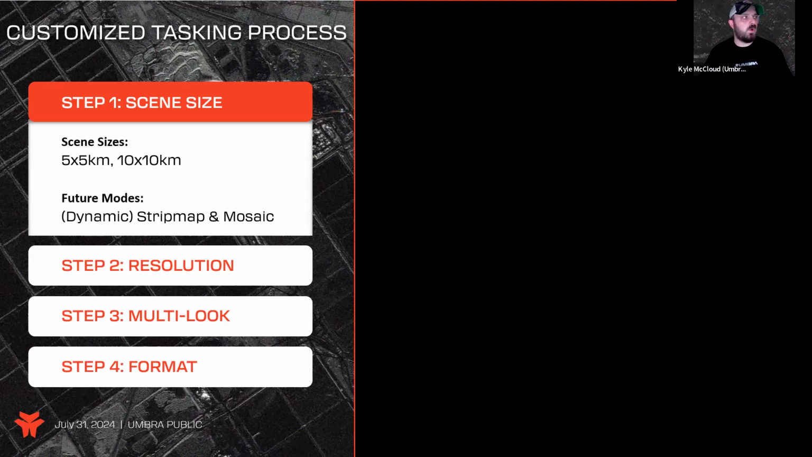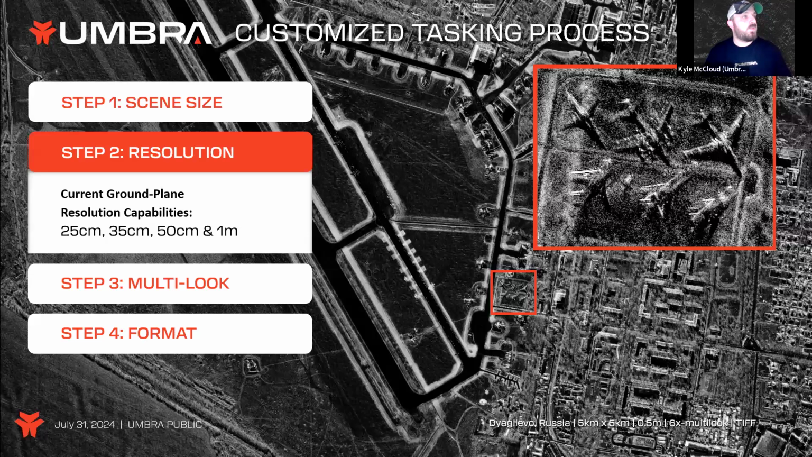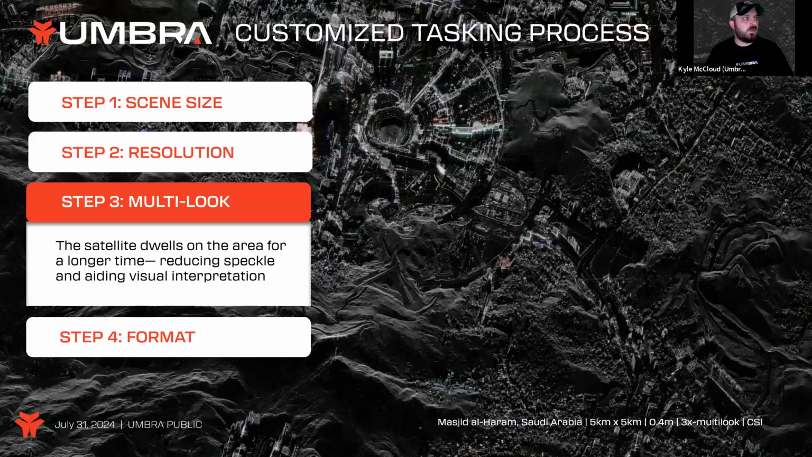5x5 is really where you get the max resolution out of our system. As you task, you choose your resolution. We have commercialized down to 25 centimeters, and we let you pick what you want. We provide documentation and best practices for customers who might not be as savvy with synthetic aperture radar. Then you choose multi-look. Multi-look factor is an increased dwell over a target, which helps reduce speckle and aids visual interpretation.